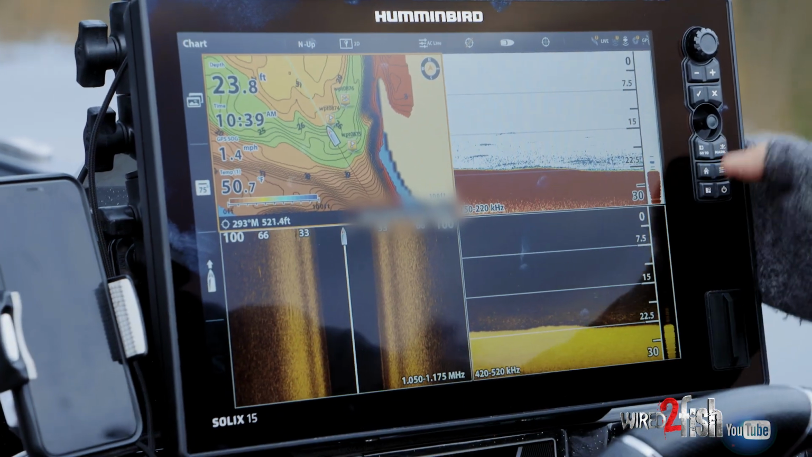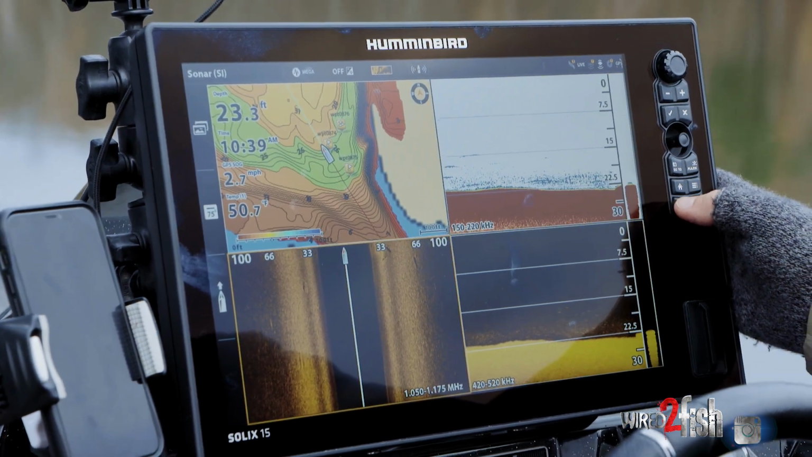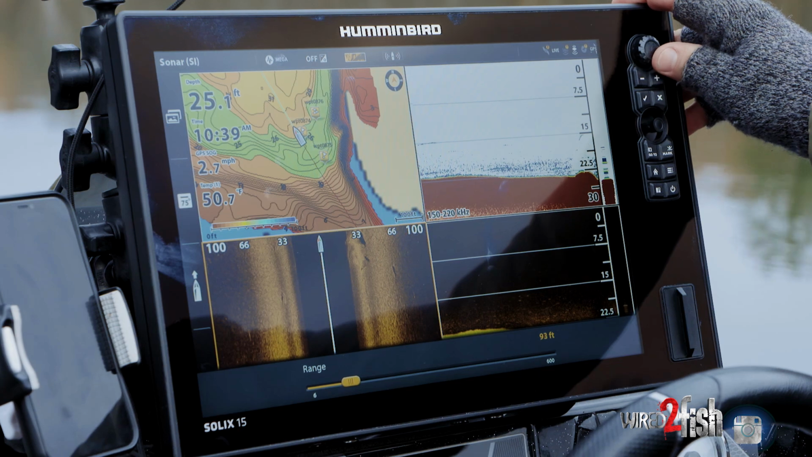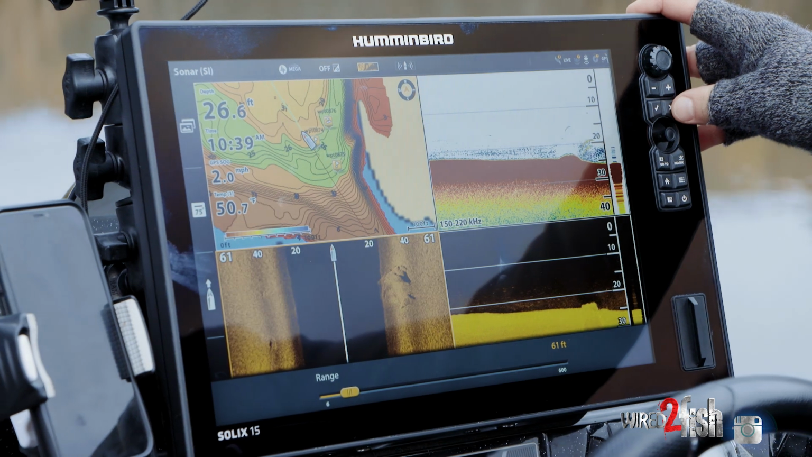I'm at 100 feet on side imaging. That would be fine, but I'm gonna narrow that in a little bit just to expand the picture, hopefully give me a little bit more detail. Let's drop that down to, let's go 60 feet. You can see I'm already starting to get into some life.